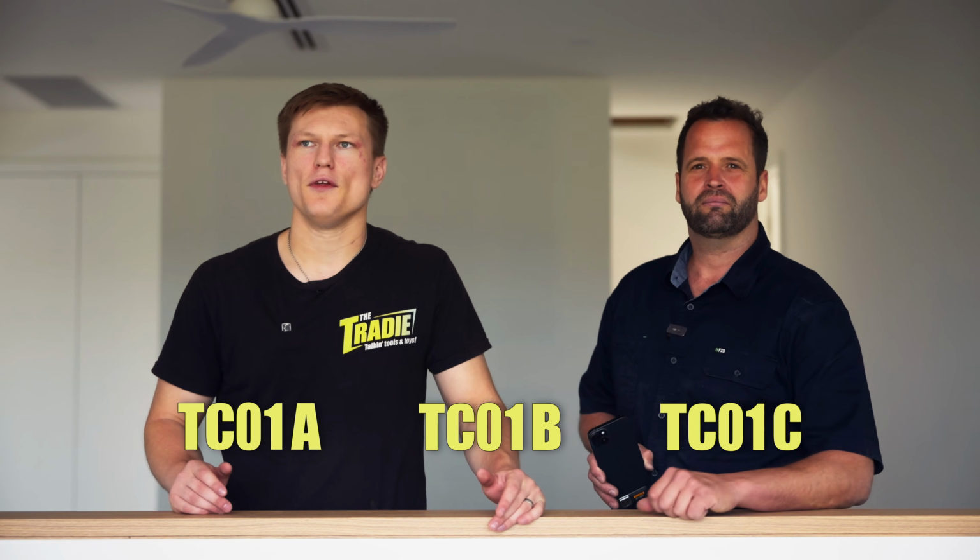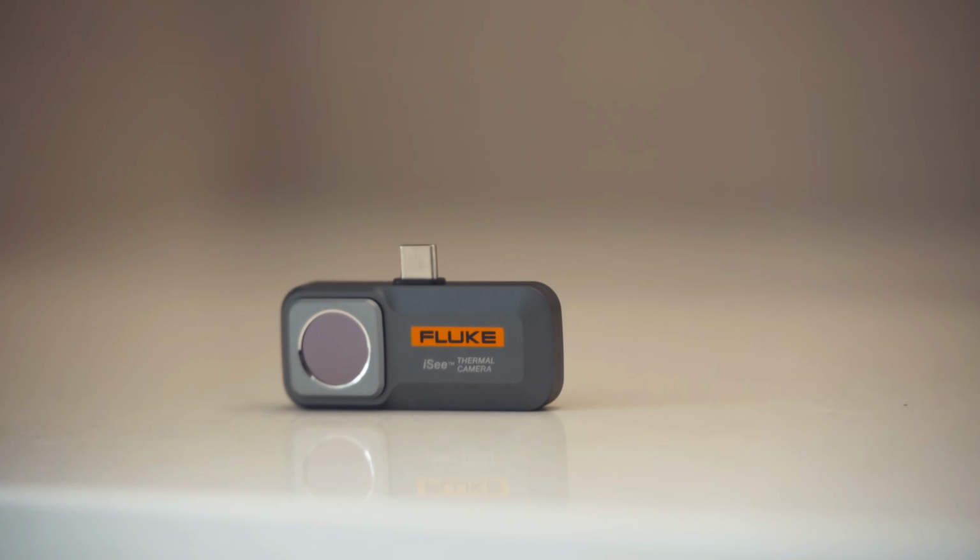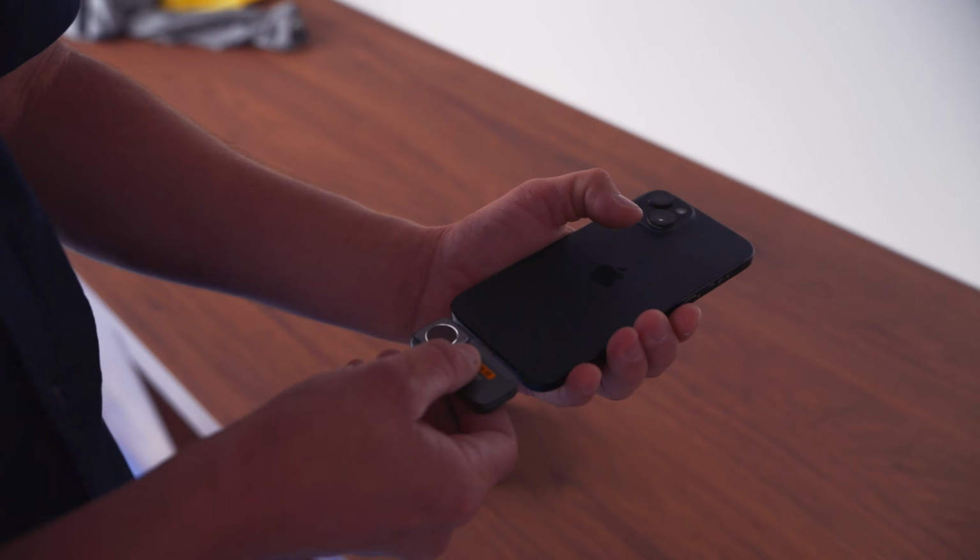Now we have three different variations of this camera. As of the names at the end, it's an A, B and C. The different variations are the A is for Android, the B is your lightning connector to your Apple device, and C is the Apple iPhone USB-C version. So today on site we've got the C with us.